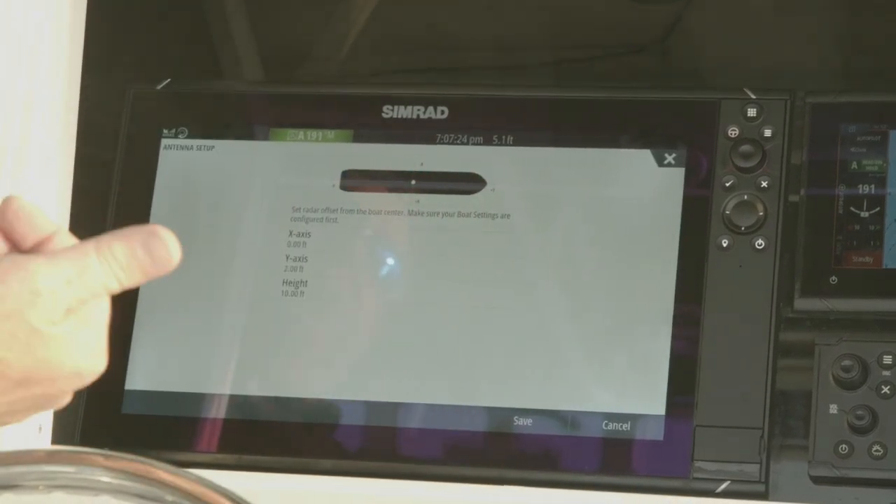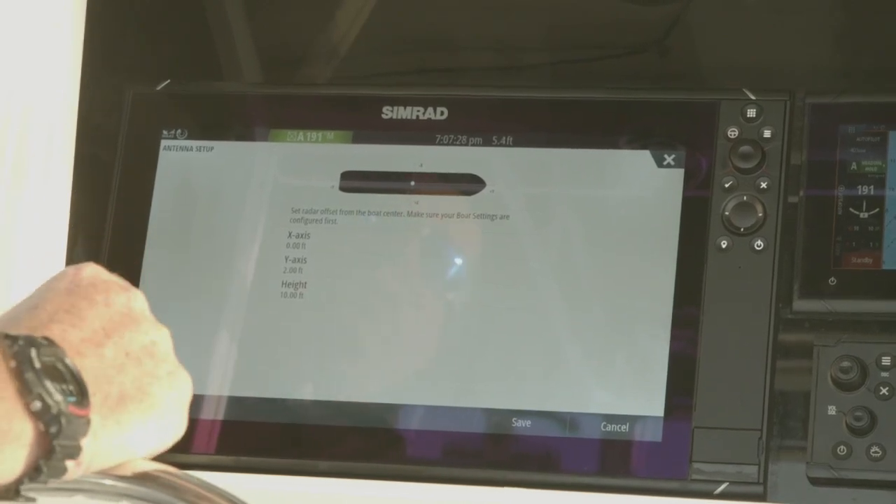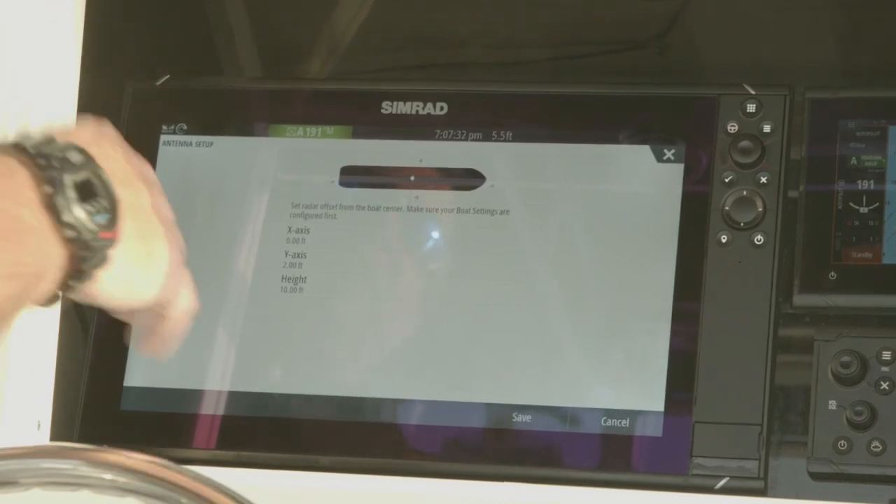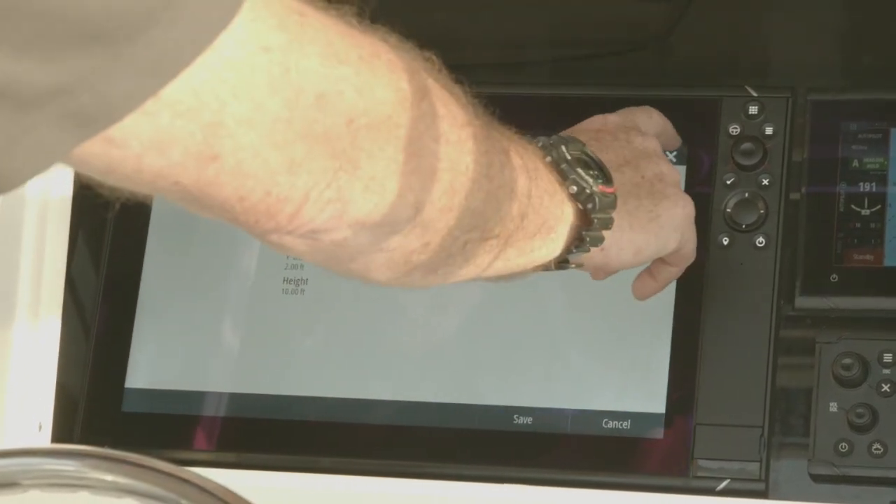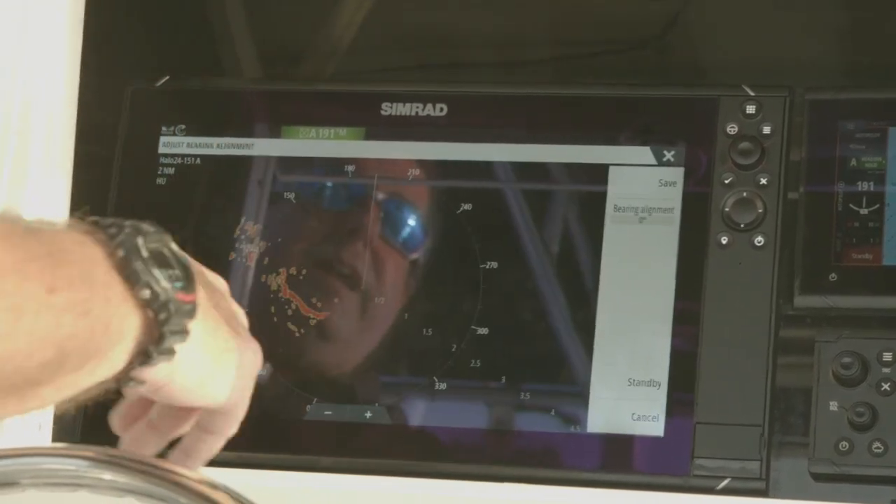And then our axis from left to right, which is the X axis. For me, we're good, so I'm not going to change that. But now I've set up where that antenna is located on the vessel. And again, you're going to put in how high it is off the water, so we can also go in and adjust other settings and features. Adjust bearing alignment.